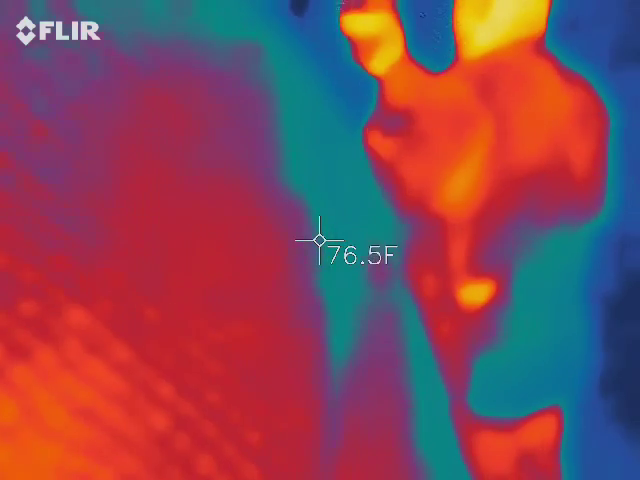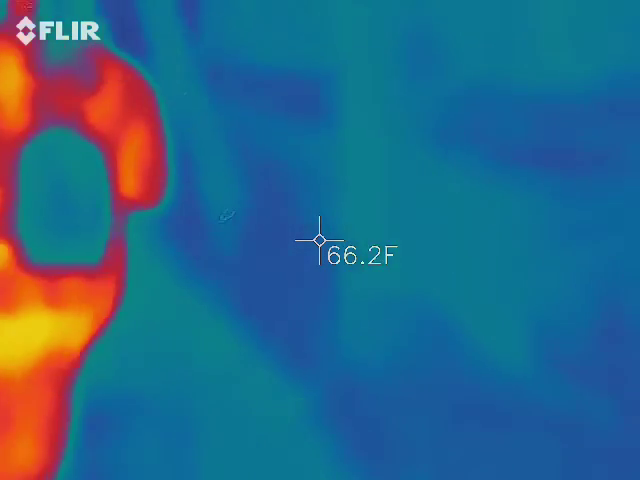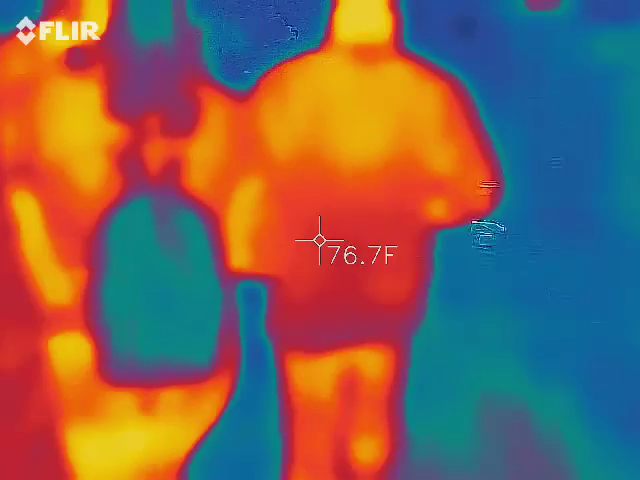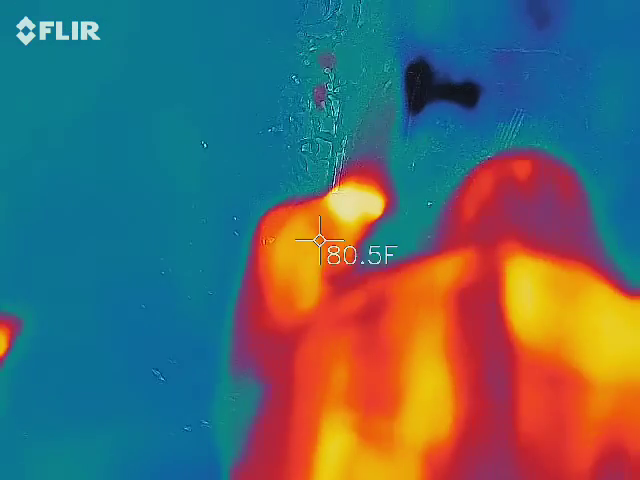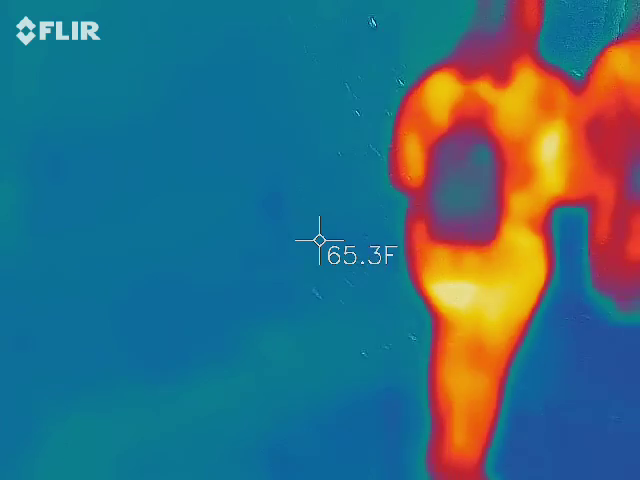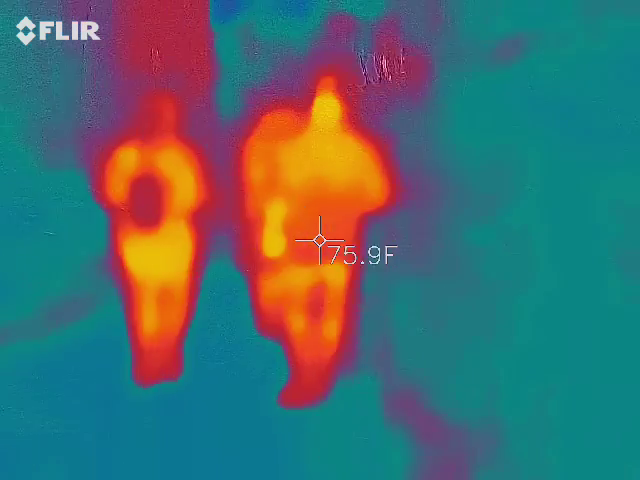Oh, we're waiting for pictures, so you can take your pictures too? Yeah. Oh, yeah, I see it. Oh, yeah. I don't know if I got it because I don't know what's going on.